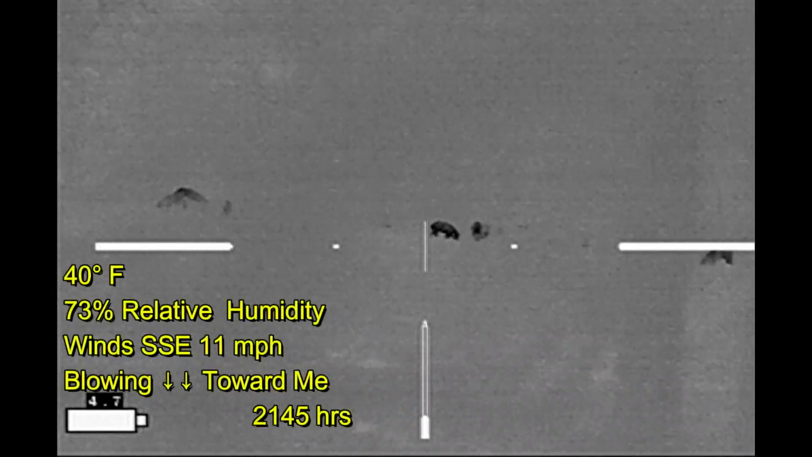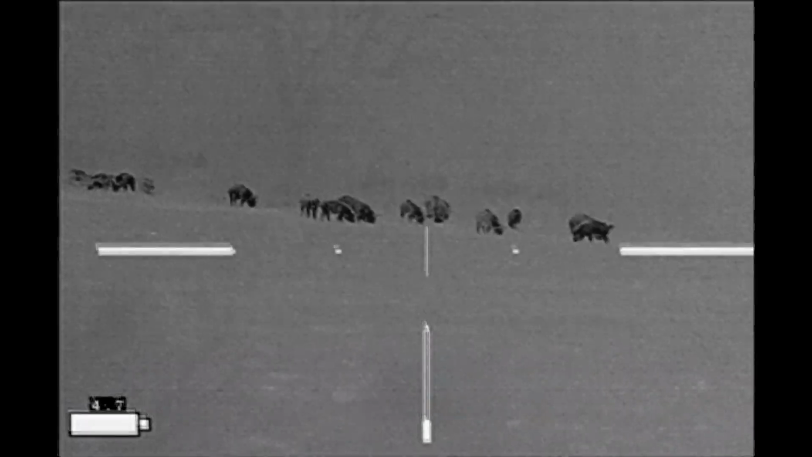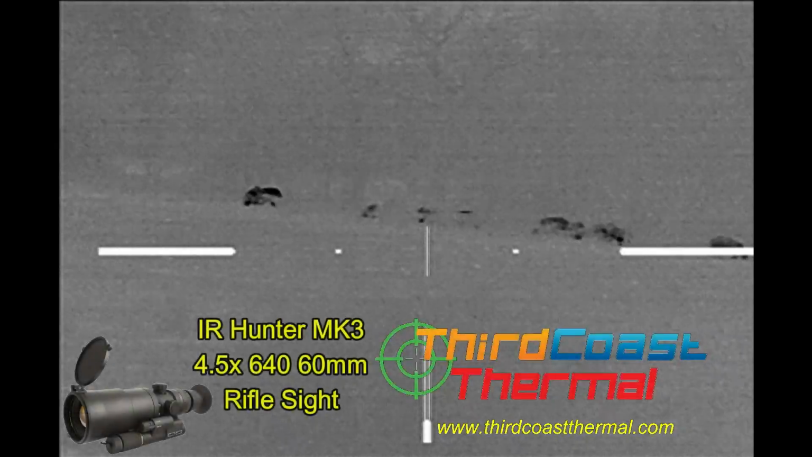And here I'm moving up through the woods quietly. The wind's blowing in my direction, which is great. So they're not going to smell me. They're probably not going to hear me. The problem that I'm having is it's a full moon and it's a very bright moon. At this point, I can actually see them without using my thermal optic.